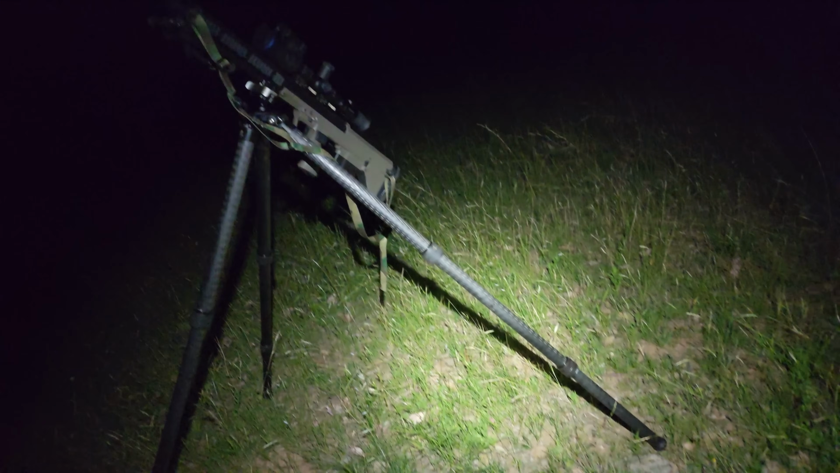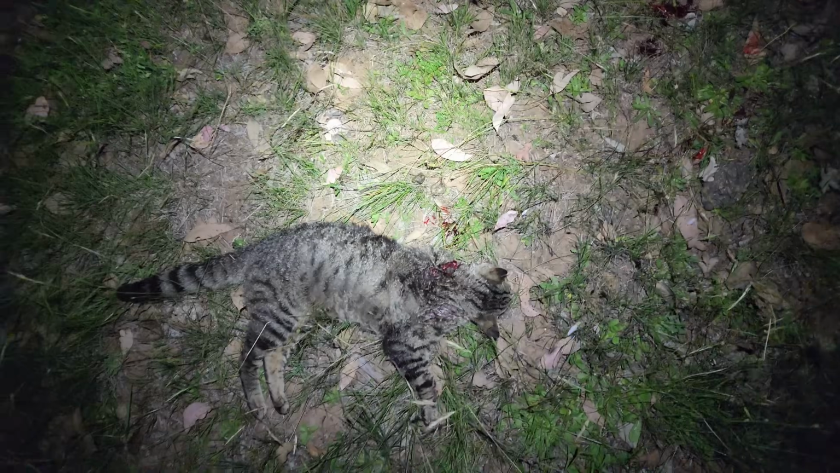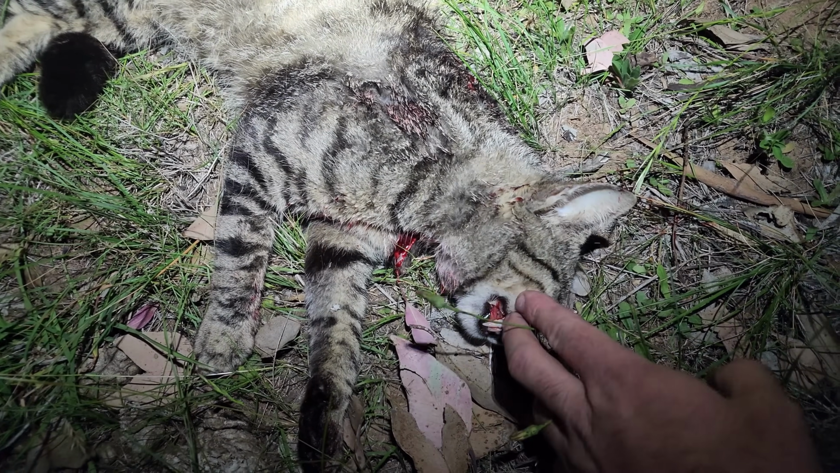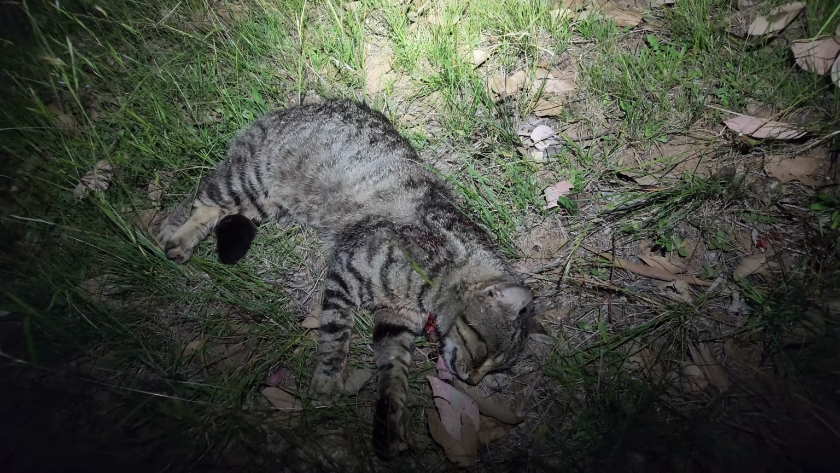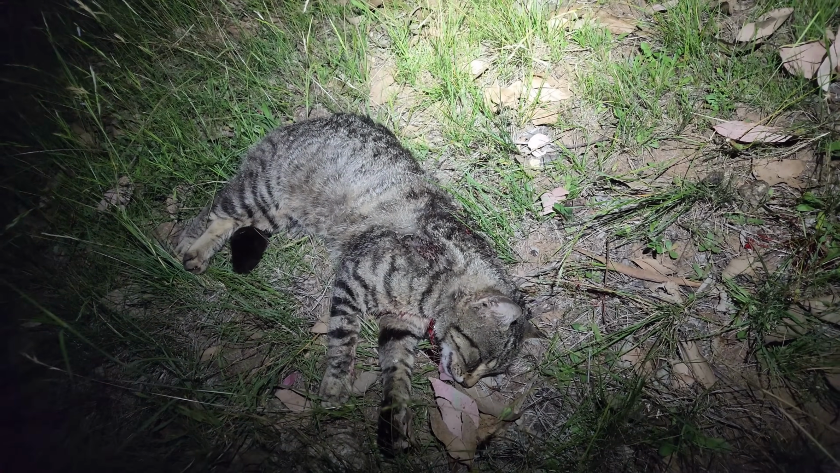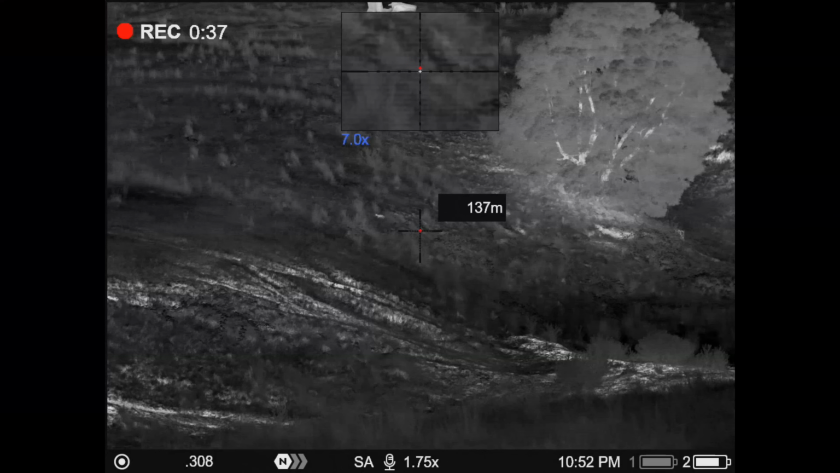Well, if there was ever a consolation prize for not getting that fox, I'll take that any day over a fox. Oh yeah, look at the size of this bastard. And for any muppet wondering, no, it's not a pet. It's a feral cat. They kill an absolute stack of native animals. They are no good out here. And as you can clearly tell, it doesn't have a collar. And if it did have one, I probably would have just cut it off and then said it didn't have one anyway. But I digress. Feral cats, no good, shoot them all.